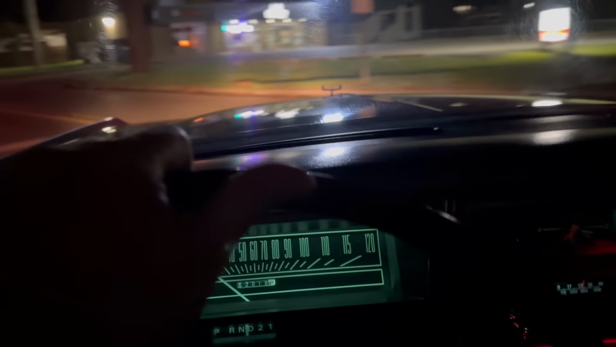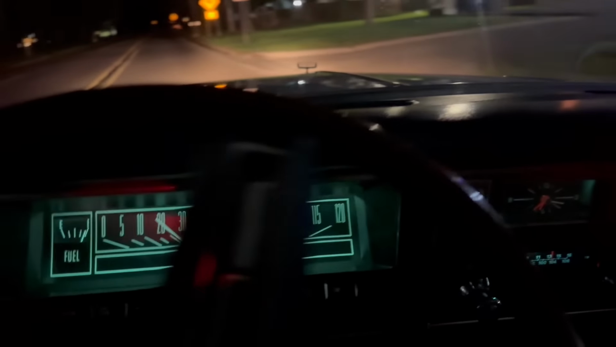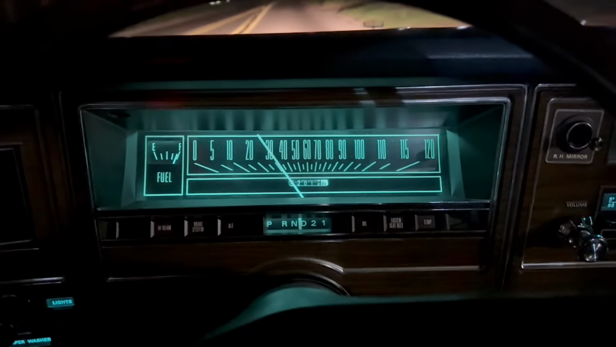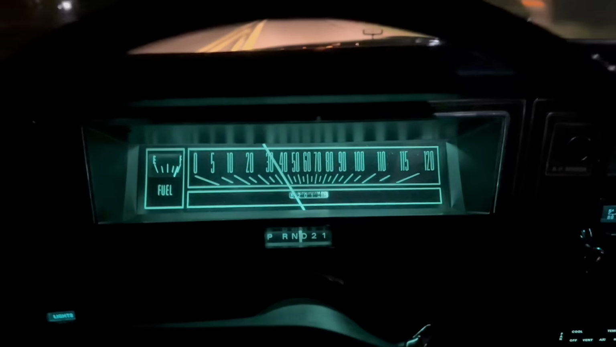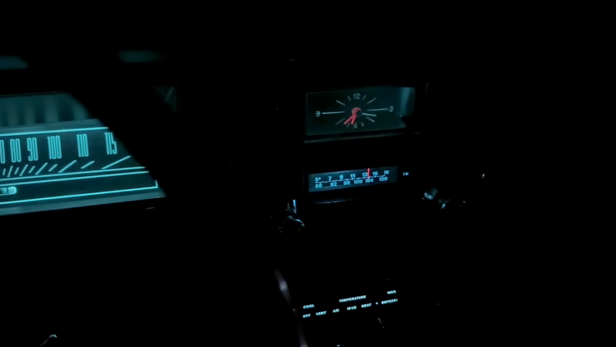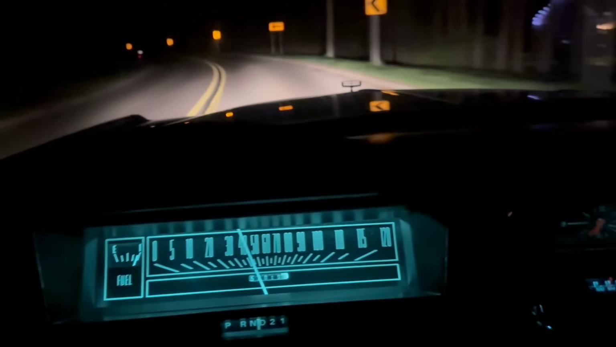And by this point, they had redone the dash on the Fords and Mercuries. This was the more serviceable dash. It's easy to change all the bulbs. These are actually still the original bulbs to my knowledge in here. They're obviously bright, and you can see the radio, the clock, the HVAC, etc. still illuminated well.